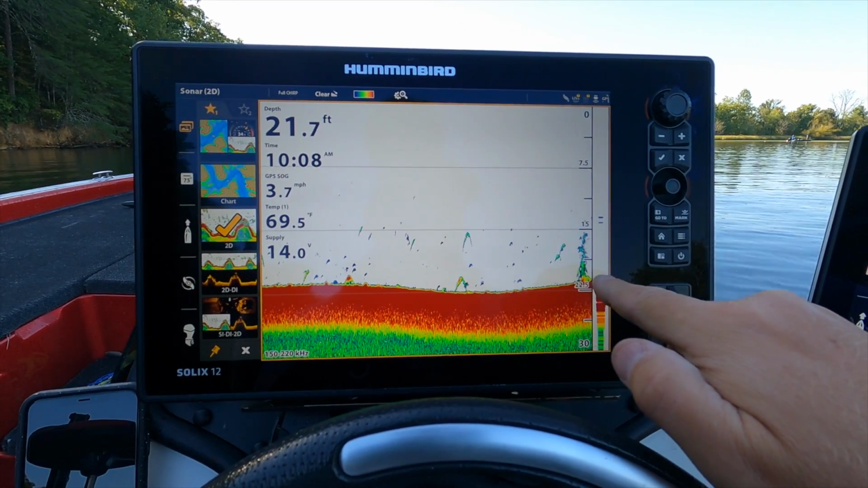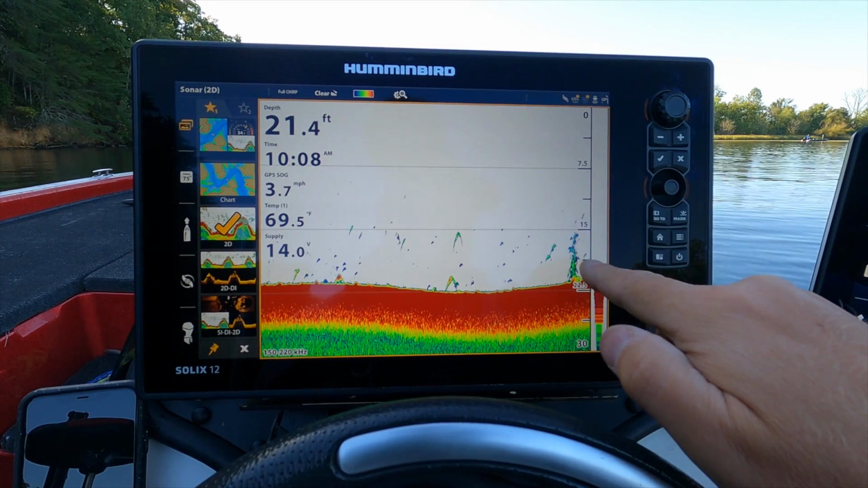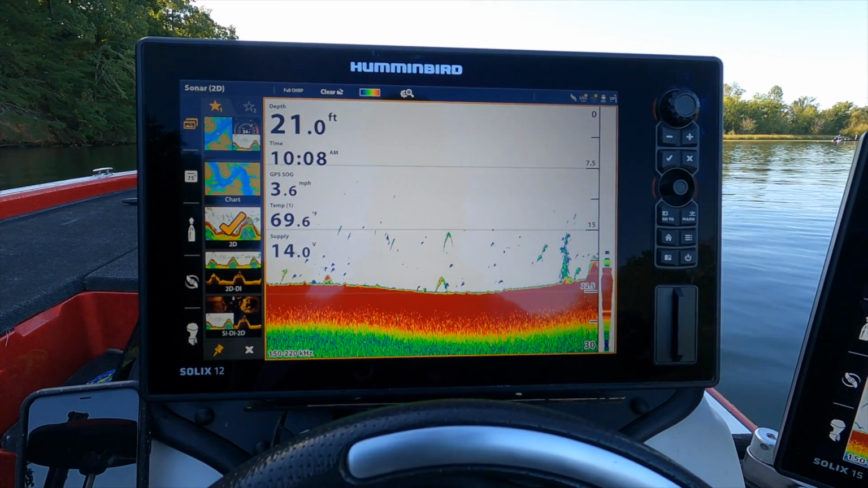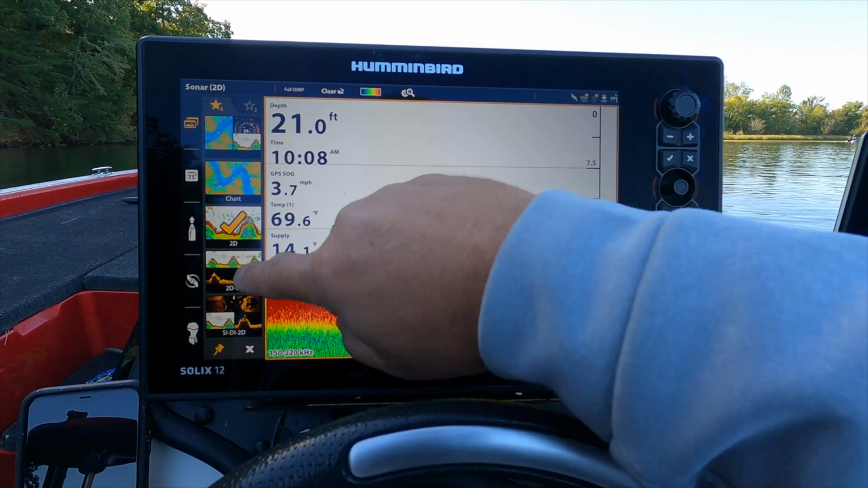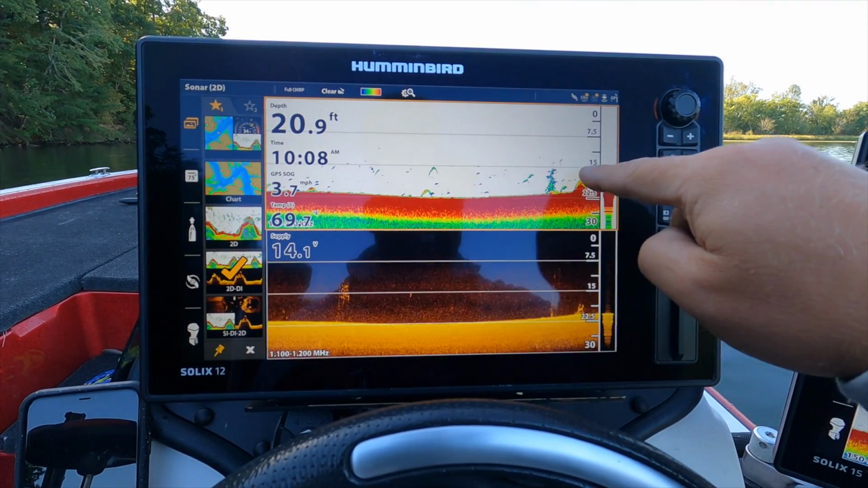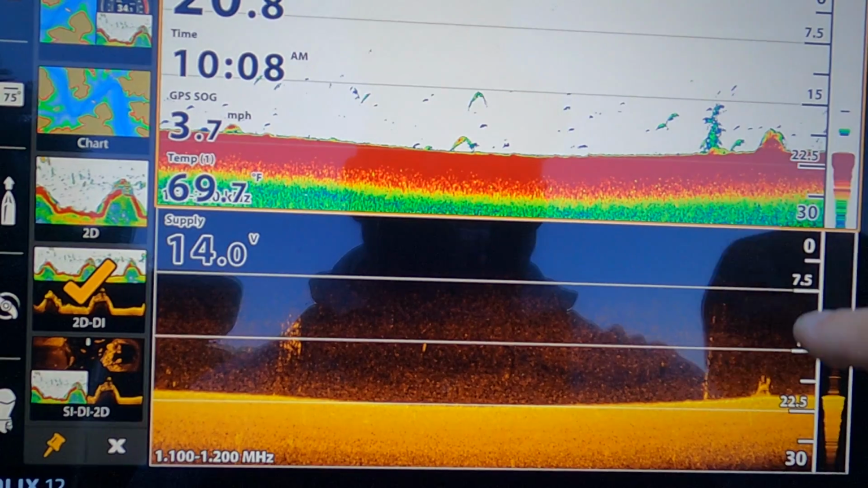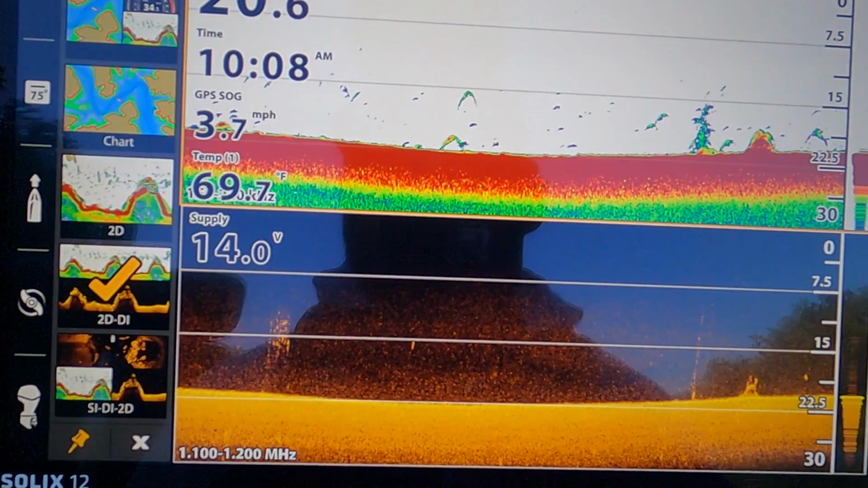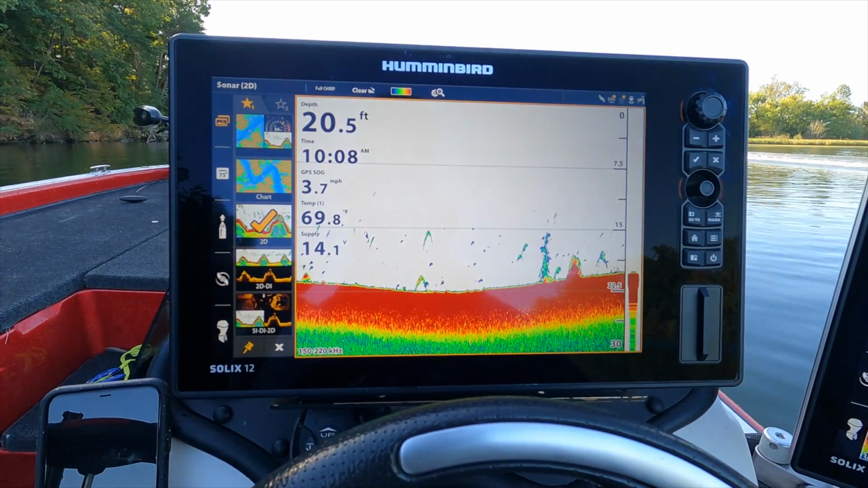Coming up on, that kind of looks like a tree branch. That's where combining your 2D with your down imaging really gives you that picture-like picture. Let's go back to 2D.